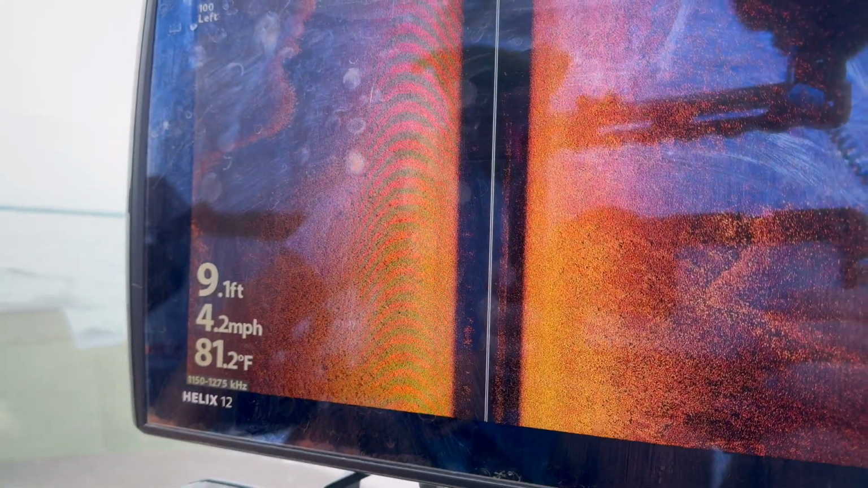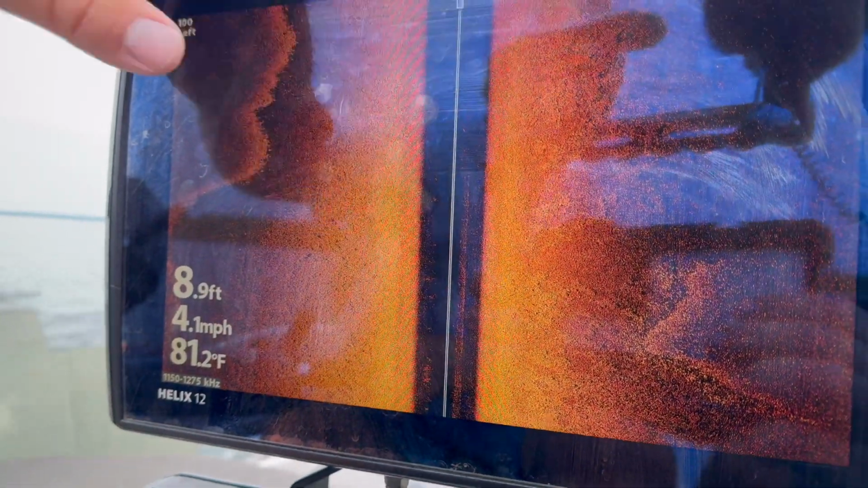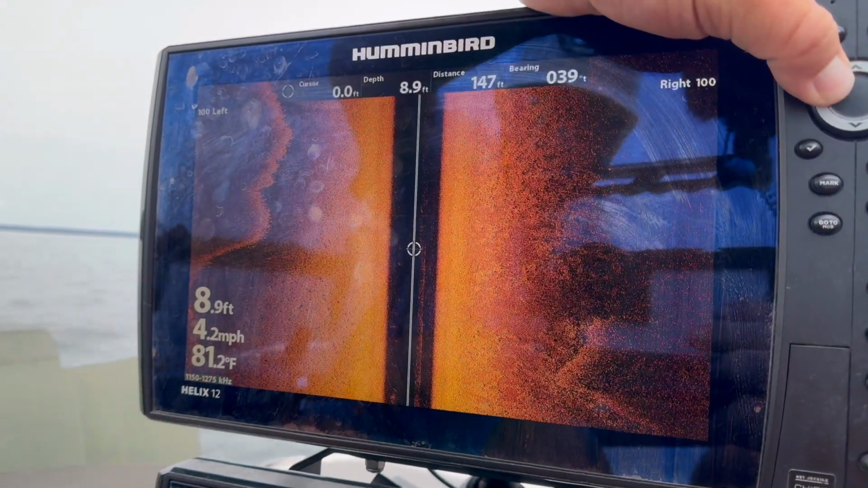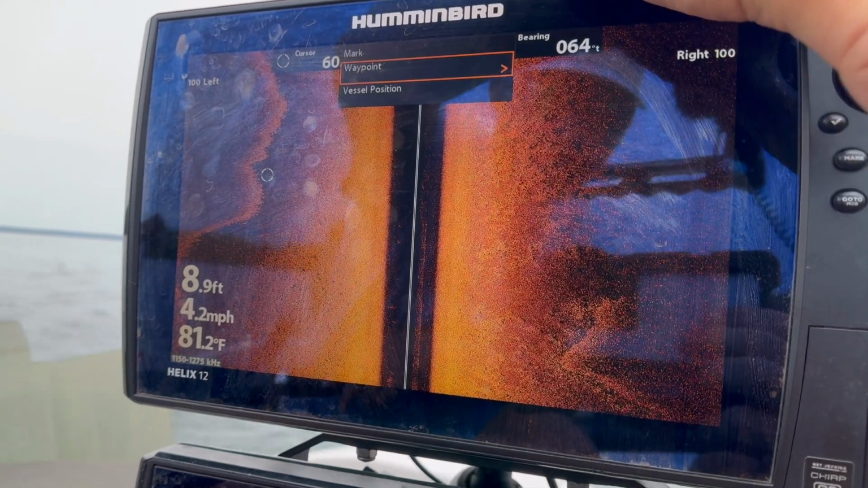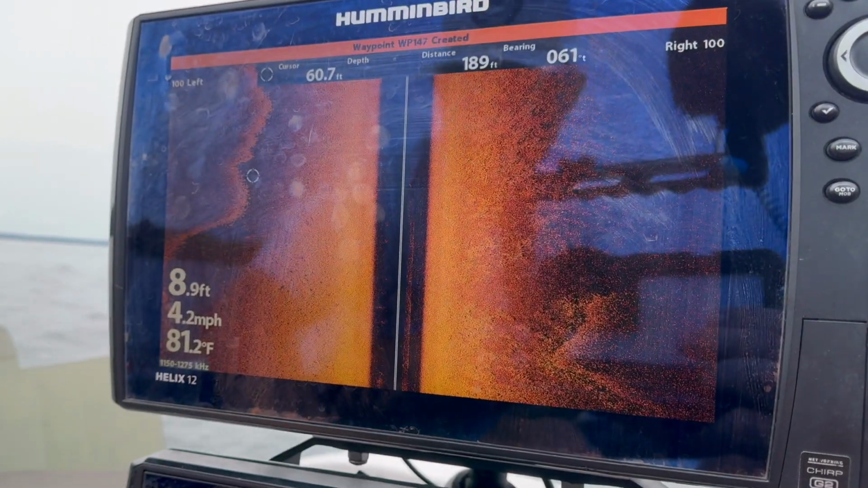Right there's that weed edge. So my waypoints that you just saw are here, here, here, and it keeps going up. I've actually already mapped this one out. What you can do, if you only have one unit, is scroll over right to that weed edge, mark, waypoint, and it's created.